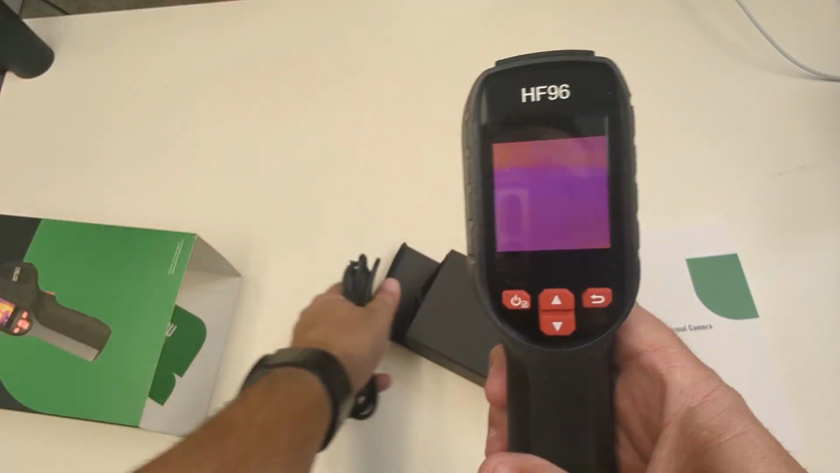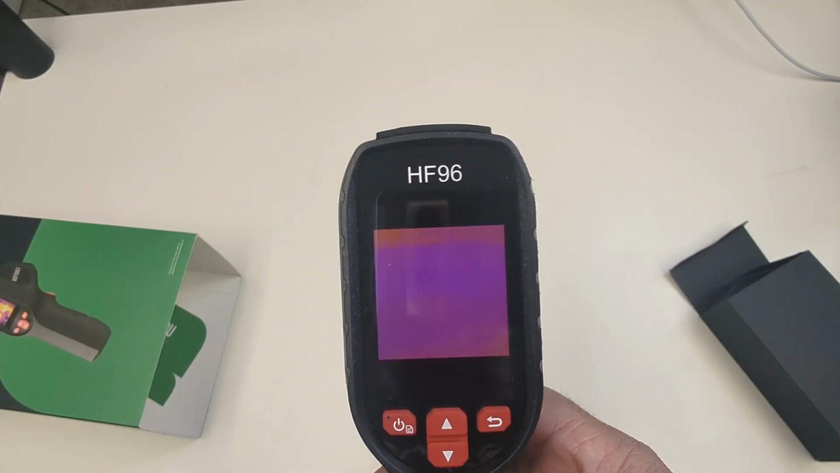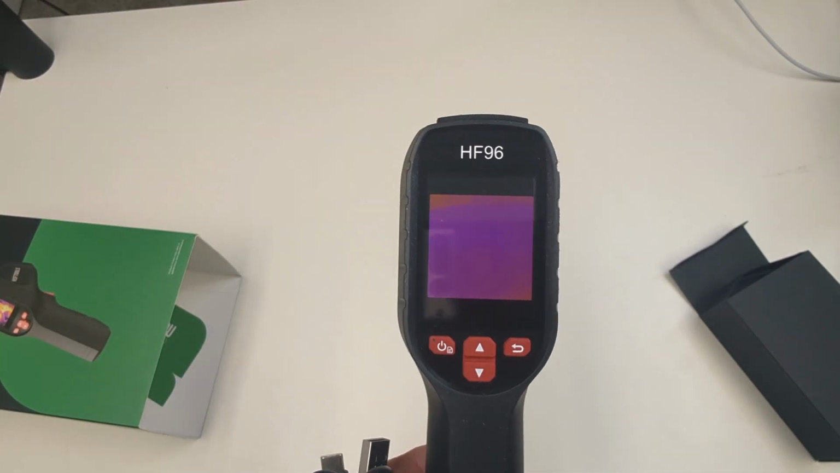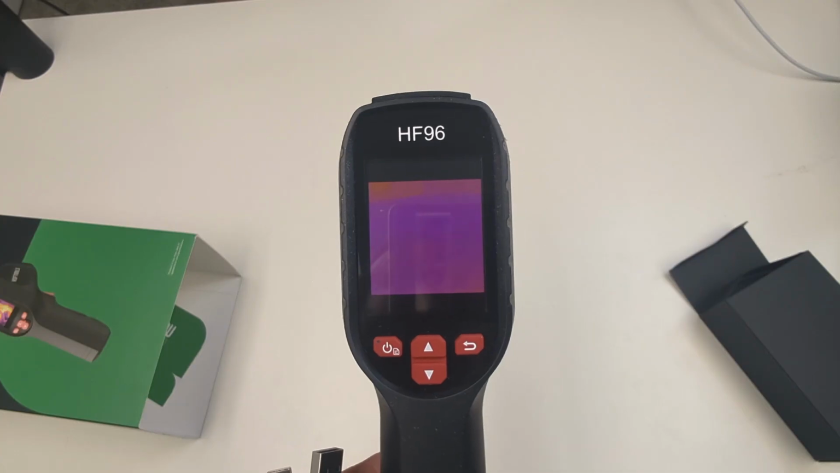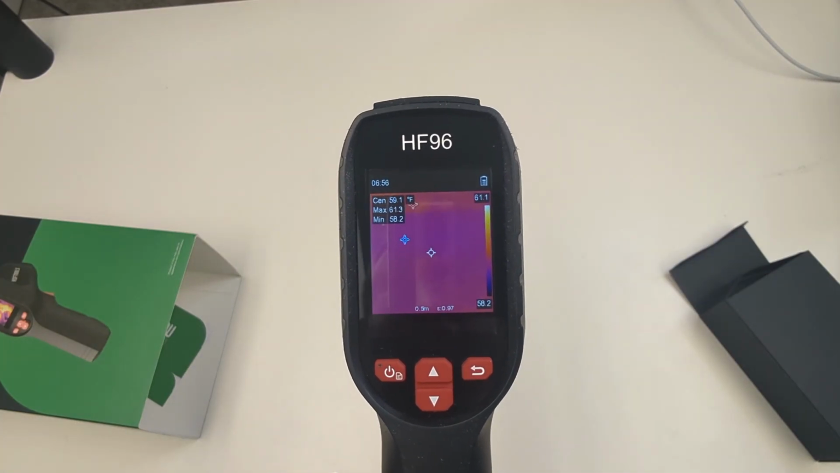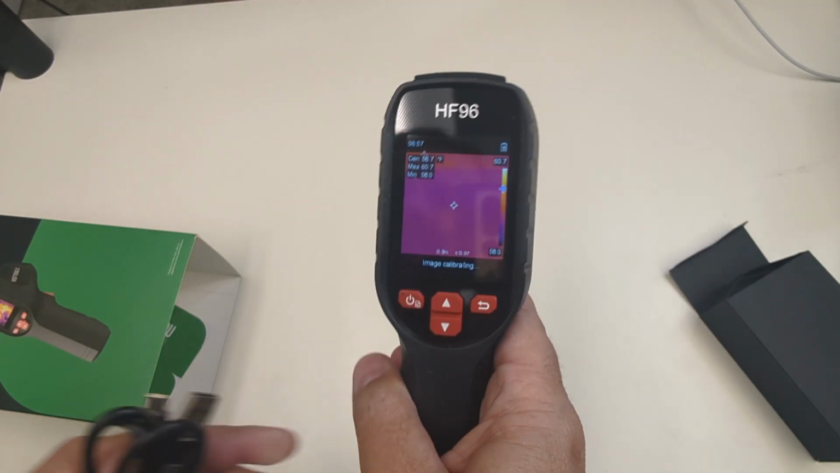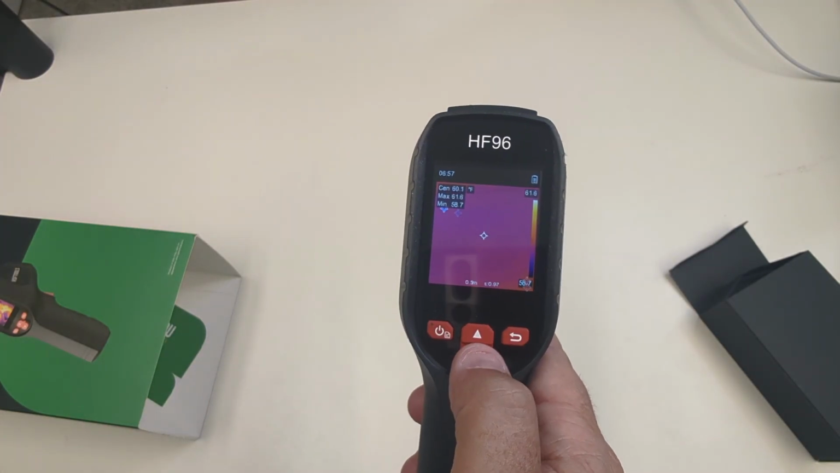Nice, clean LED screen. So let's just walk you around a couple spots. I'm going to take you into kind of our heater room that's got our air conditioner, our heater, and water softener. Then I'll take you upstairs and show you outside. You can see kind of where some of the air is coming out, different things like that.